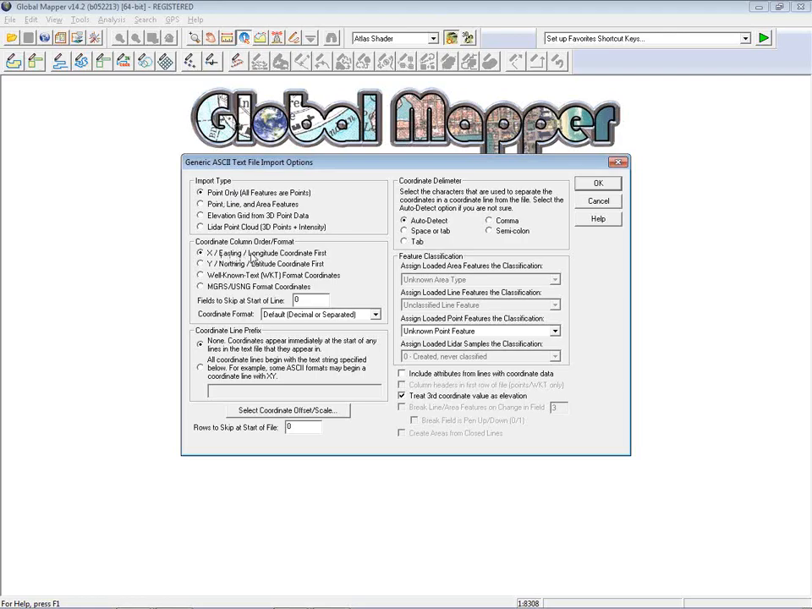My coordinate parameters, our easting is first. There are no fields to skip at the start. We previewed the file. There are no rows to skip. I don't have any header information. We're going to use the auto detect to determine the delimiting characteristic. And we are going to make sure that our third coordinate value is considered our elevation value.